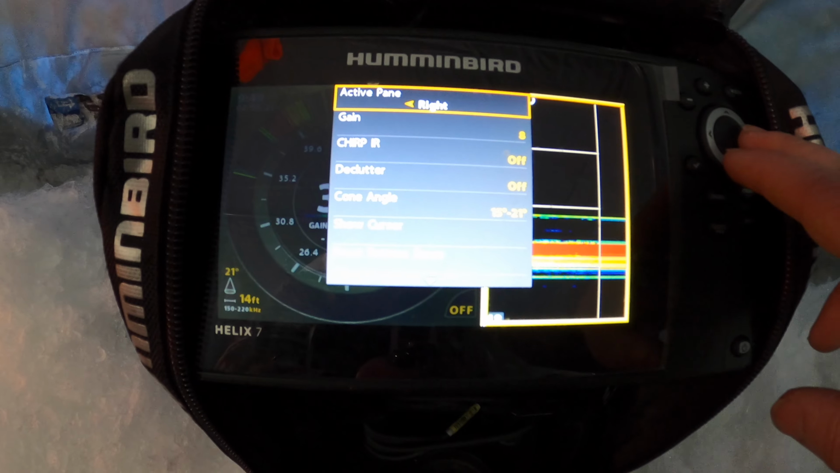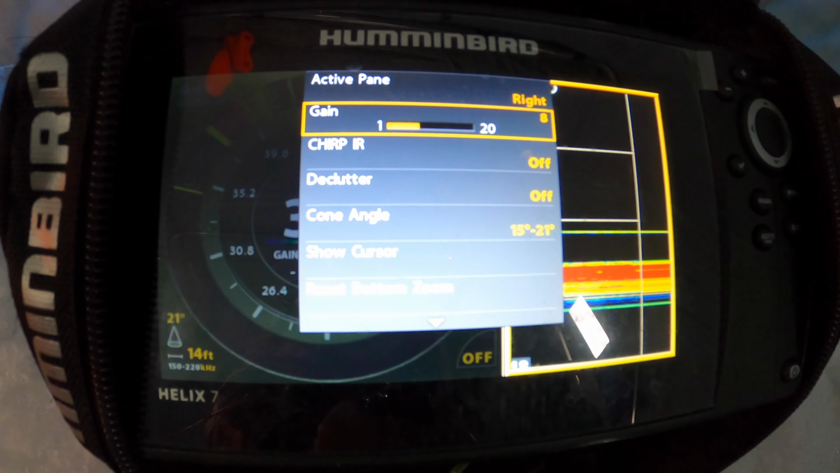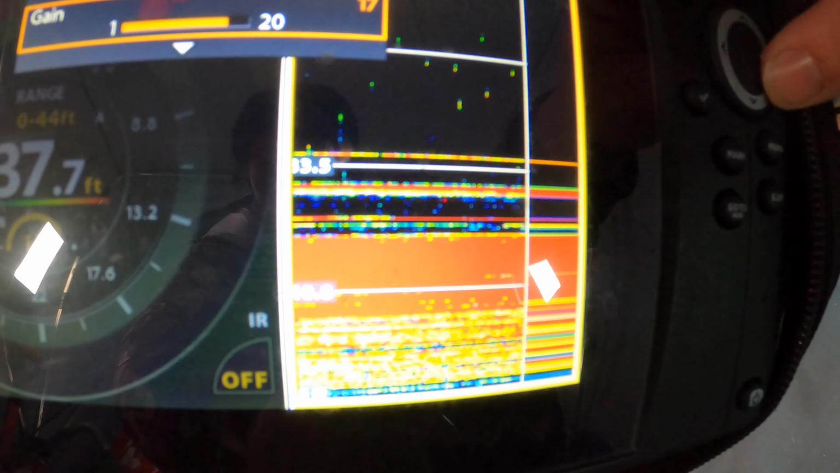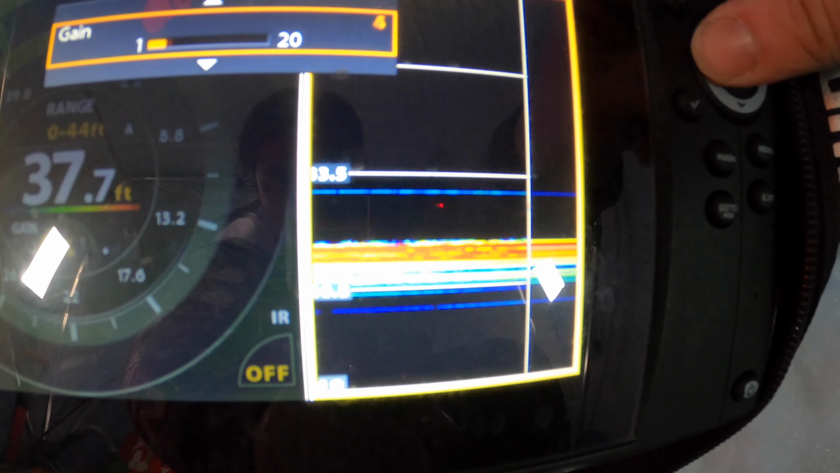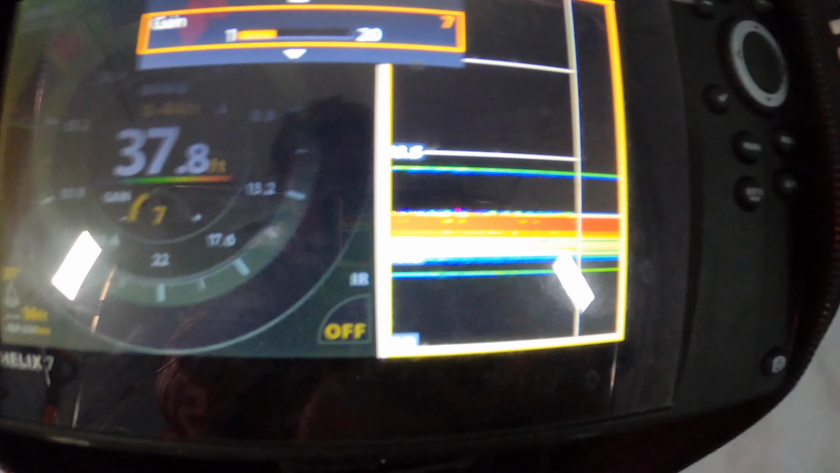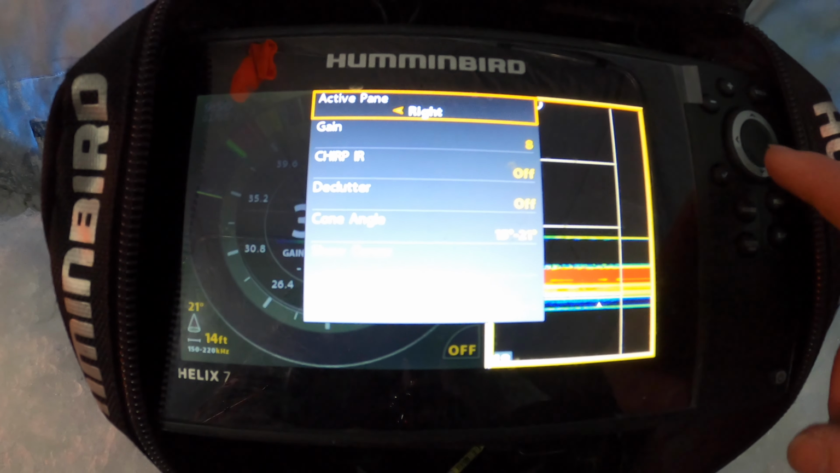So let's go here. Now your gain is one of your main things. It's on all Humminbirds, all Vexilars, everything; they always have gain, which improves your marks or makes them smaller so you can't see them. So I like to find a happy medium where I can still see stuff, just see my jig. Now if you hit up or down, you'll see it's only selected on the gain, and it's going to give you the full screen again.